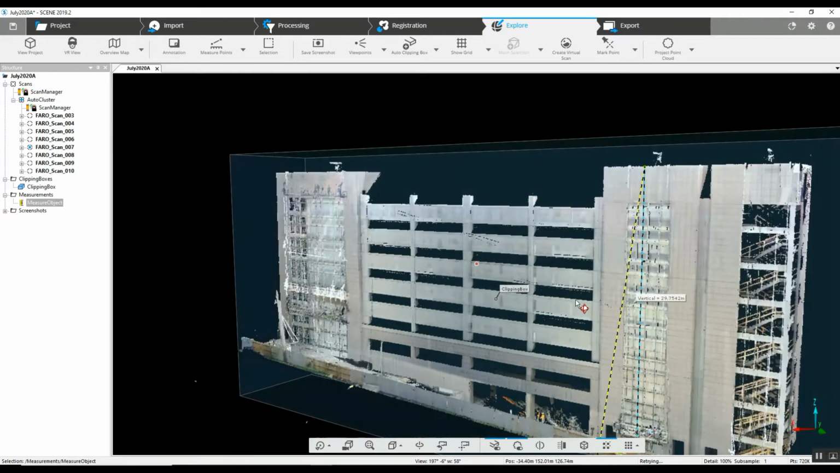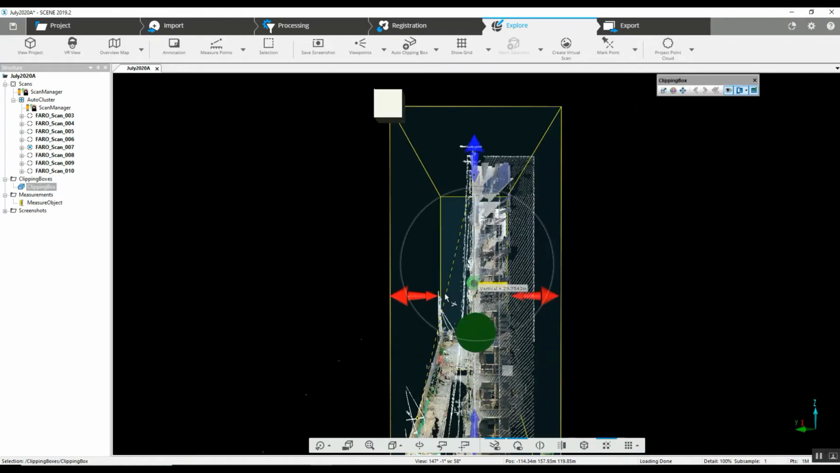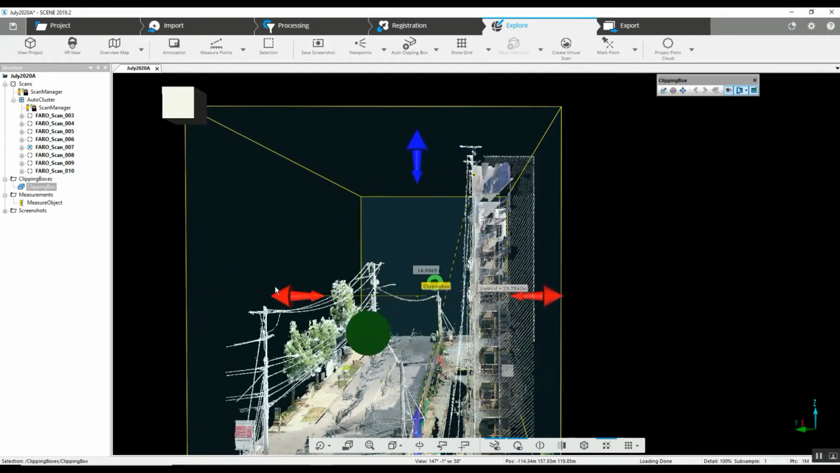Now, just as easily, we can get rid of the building here and include our power lines.